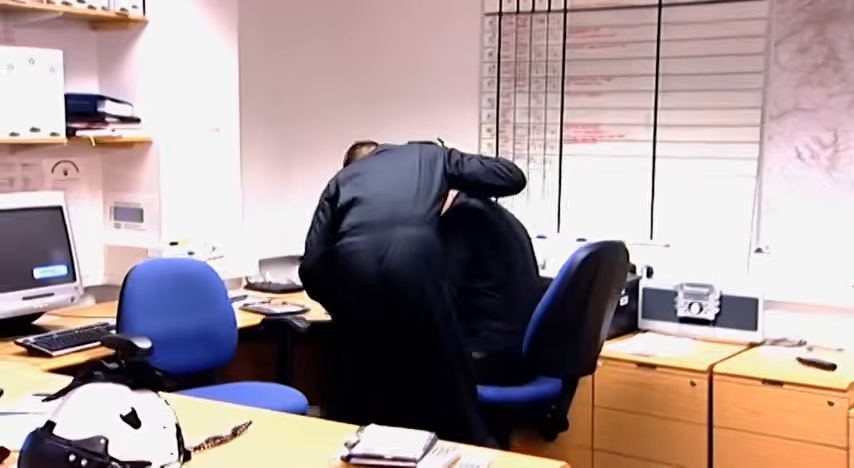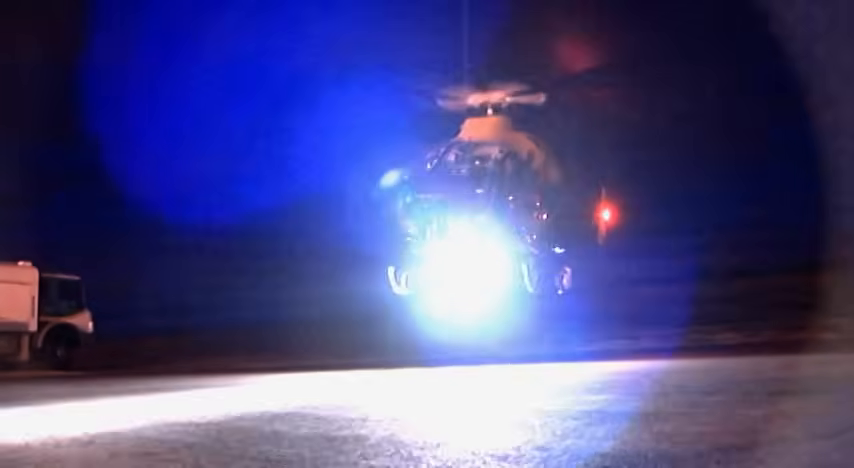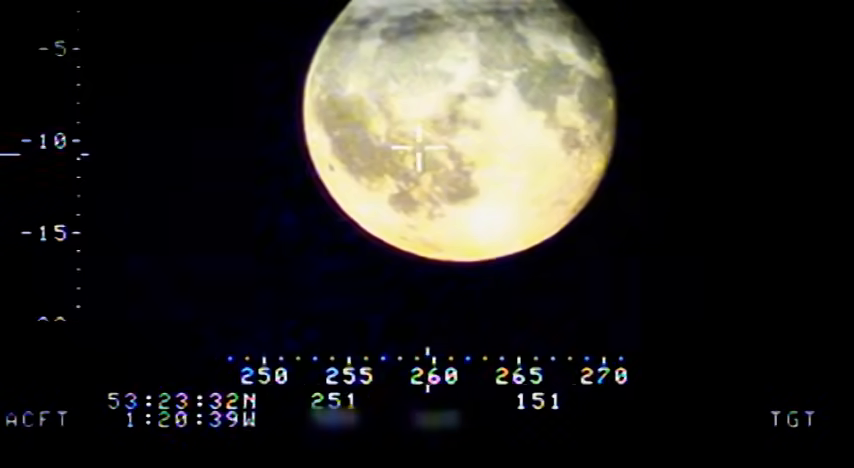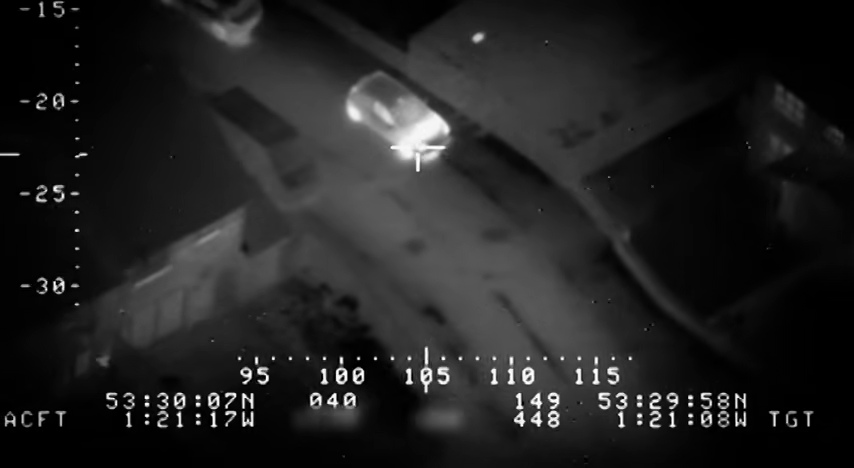Sierra Yankee 99 taking the report of a failed to stop on the Manor Estate. You able to assist, XS? Another car chase. Not a stolen one this time, but 3 men have dumped it and are out and running. On the ground, it's virtually pitch black. It's 1 a.m. 99's thermal imaging camera is what's needed.